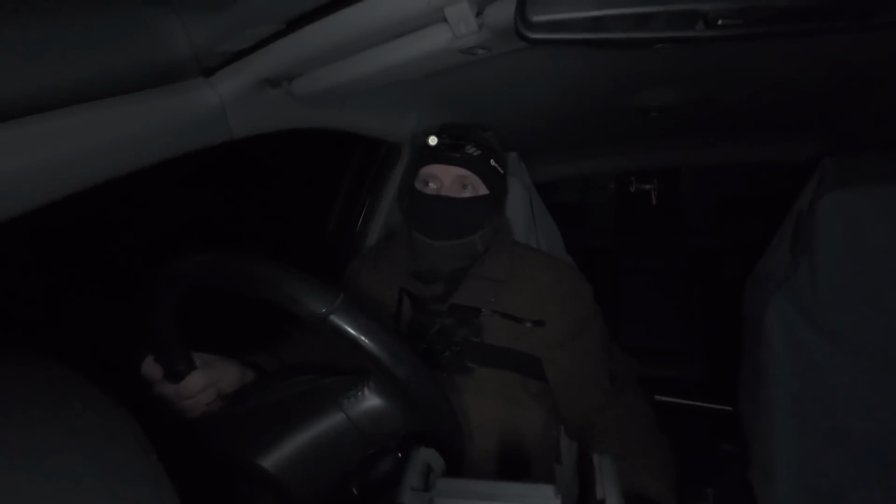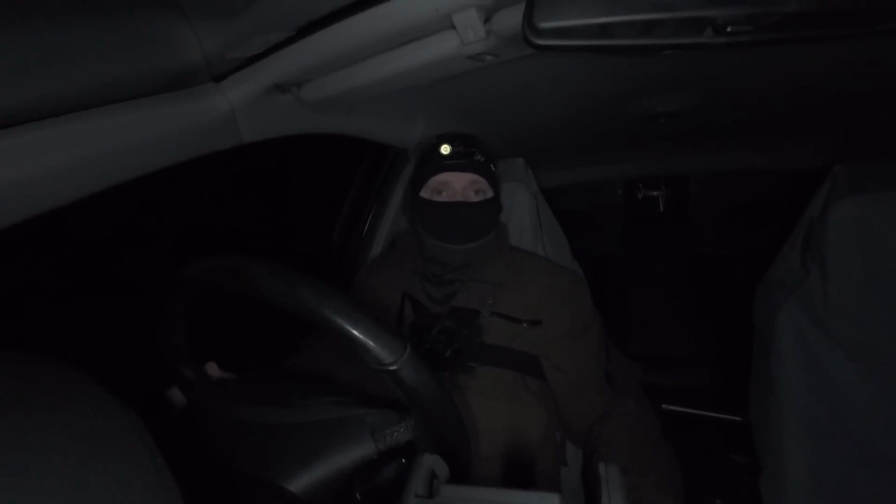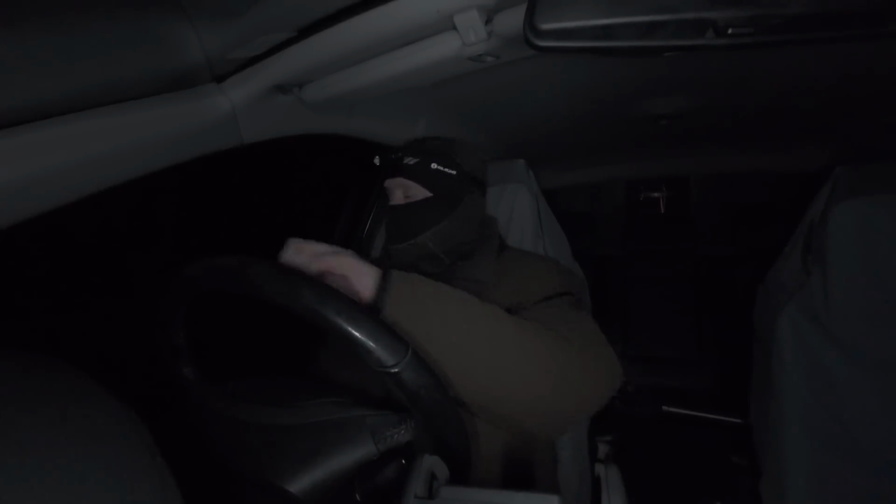Right, just bear with me. I'm going to go and get this gate open. The wind's starting to really pick up now.